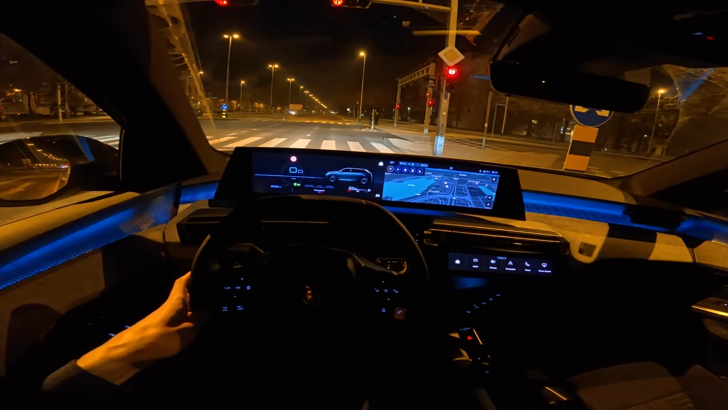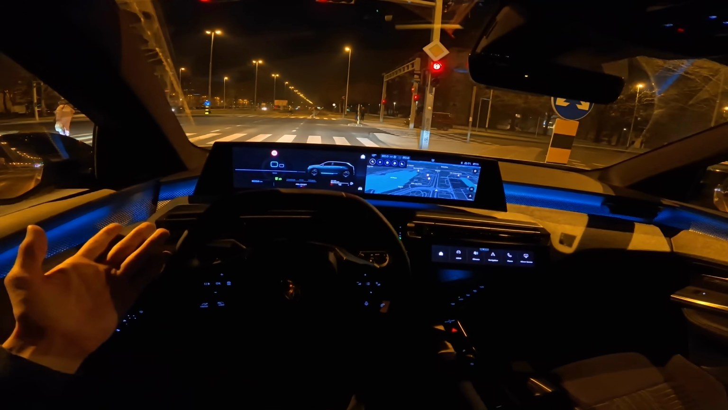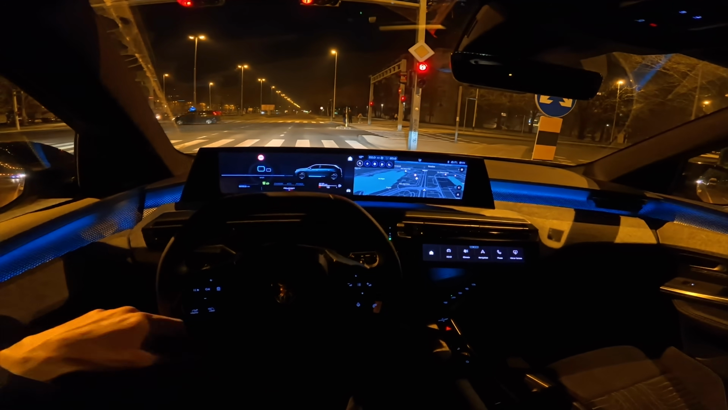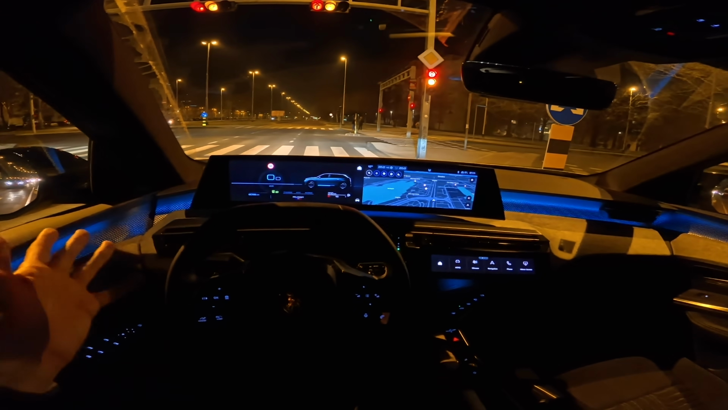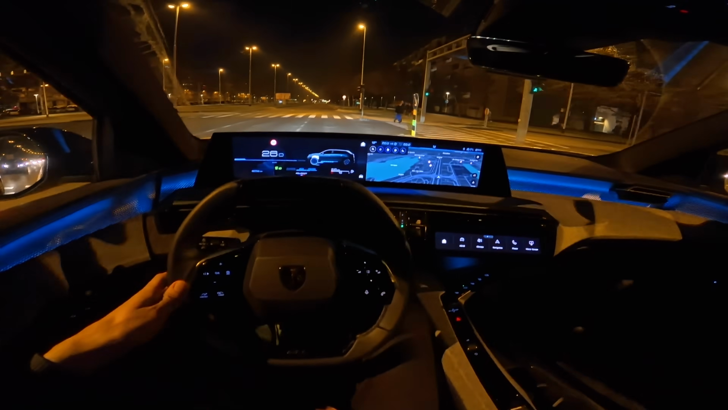And considering this is a 3-cylinder, it actually sounds good as well when you're driving, but it just speeds up faster because of the electric motor. And it feels like you have a little bit more horsepower. Maybe I would say almost as if you had 150 horsepower, but you don't.